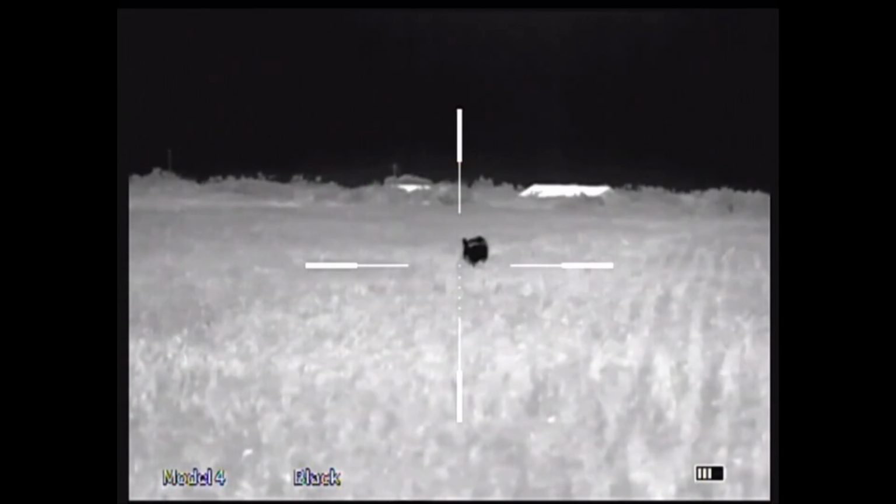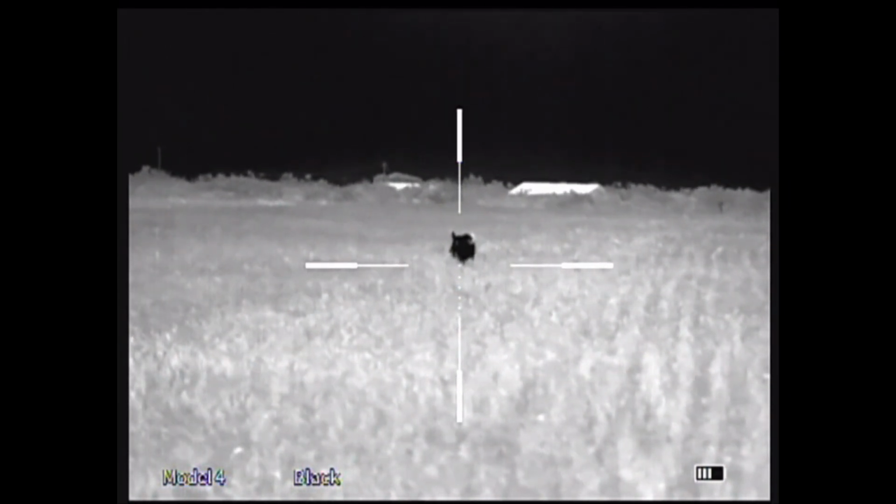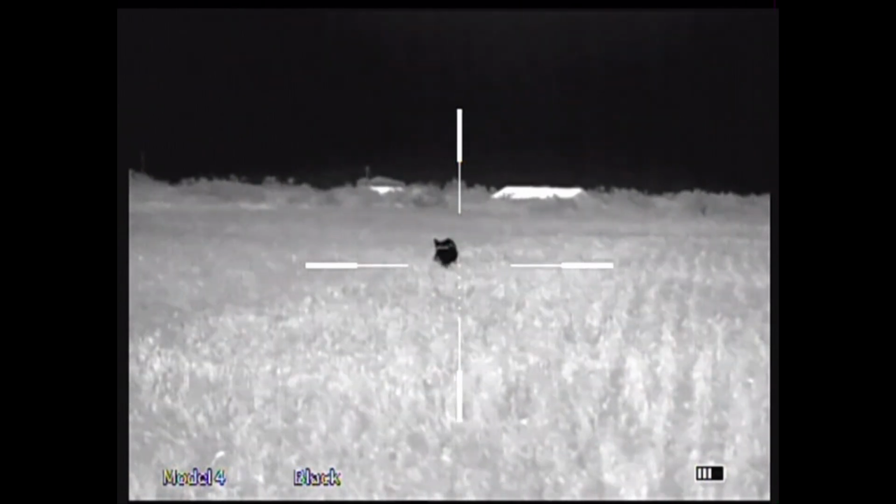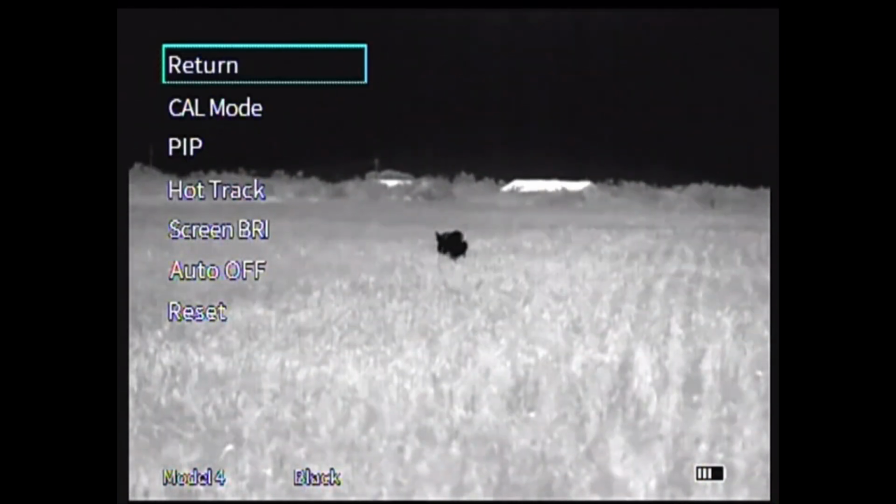And this boar, you'll see here in just a second. I was going for a behind the ear shot, trying to be fancy, but he probably would have stayed down after the first shot, but I think I scared him.